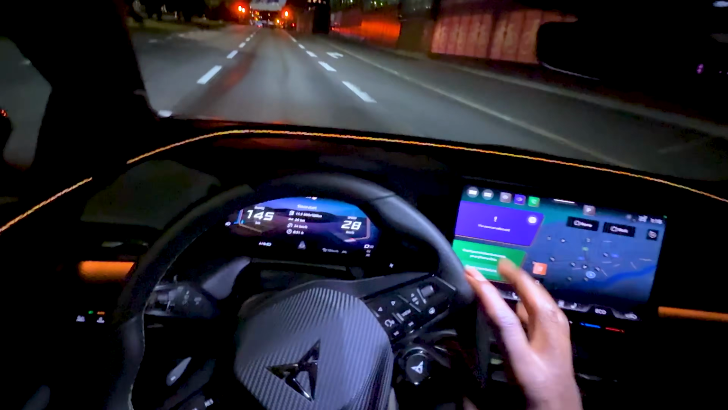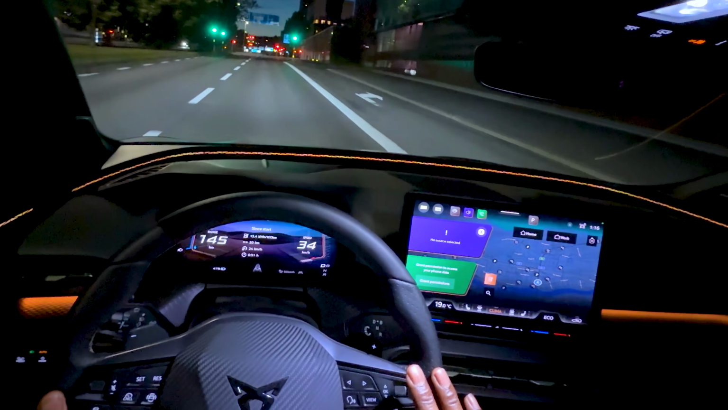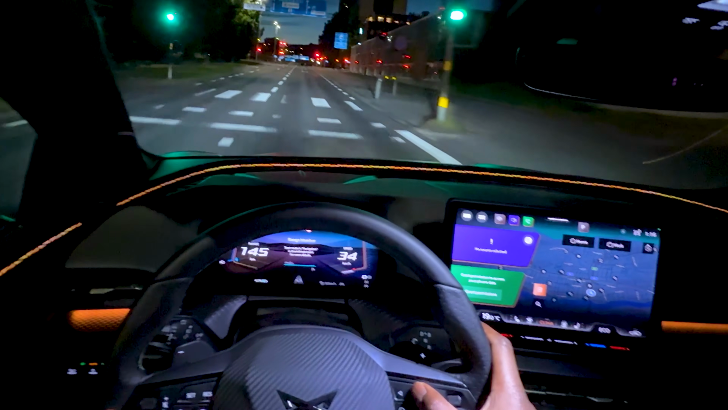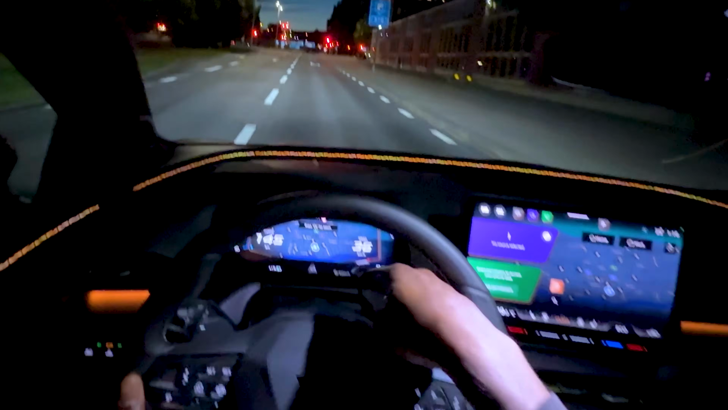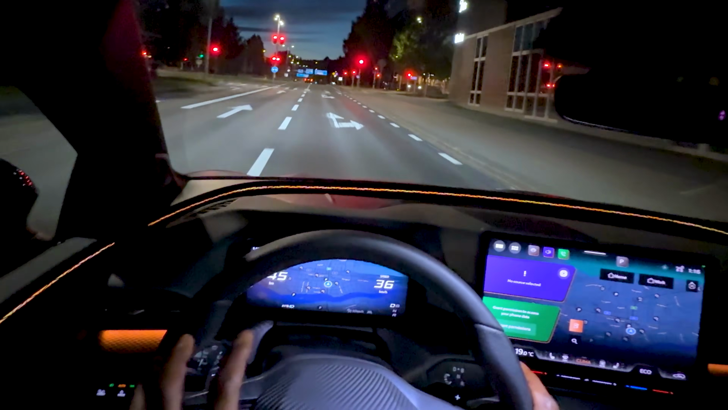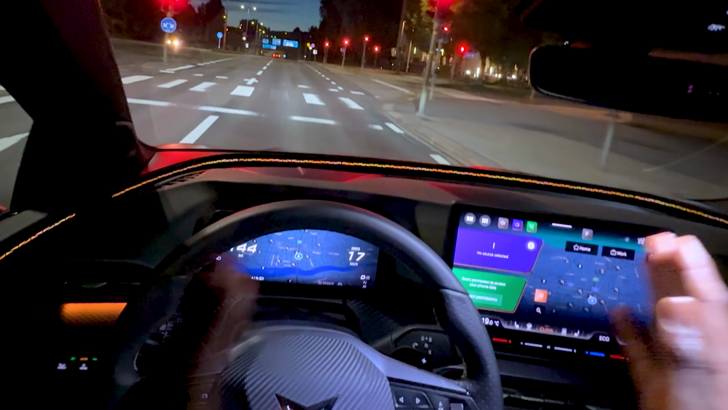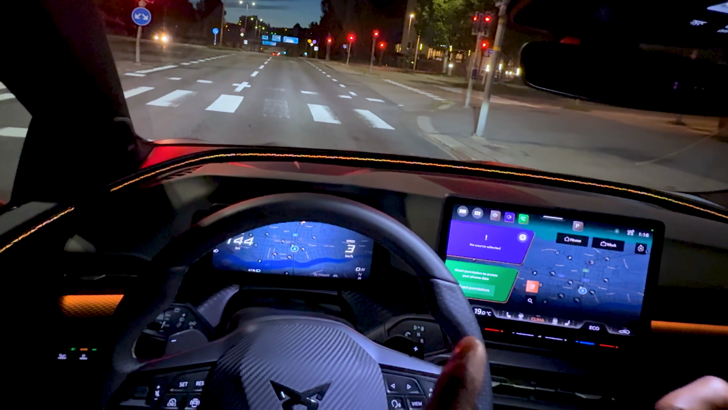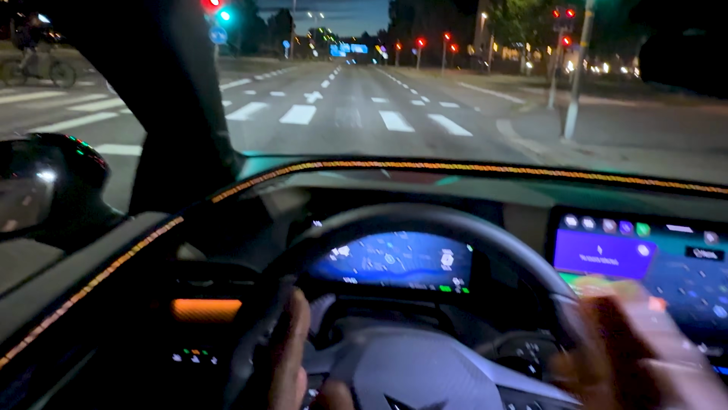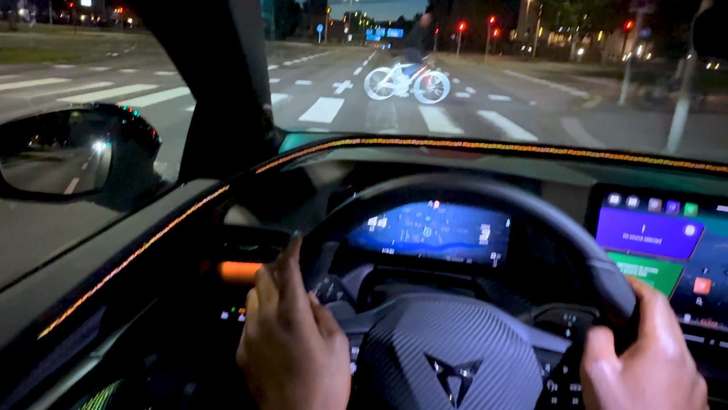You have arrow combinations on the top and the bottom, but this bottom part here is for your media, and then the topmost part is for the different views. I have a full map view here. I can pull up a full map view for this instrument cluster, and the Apple CarPlay map can be mirrored here, so you can have your map inside of here.